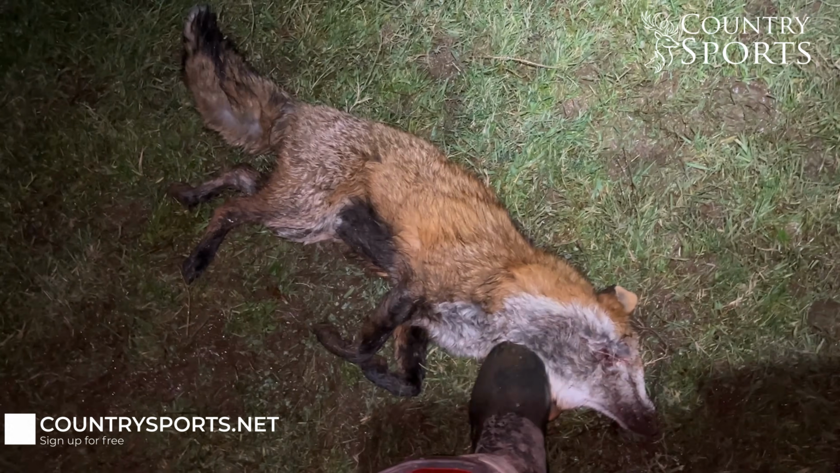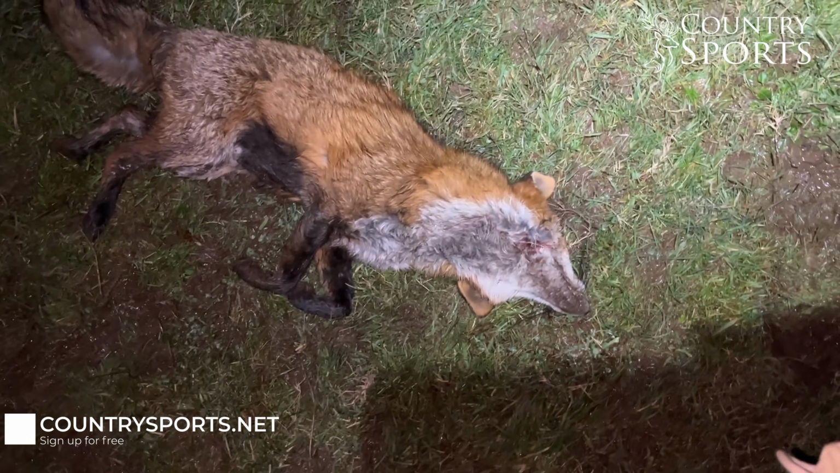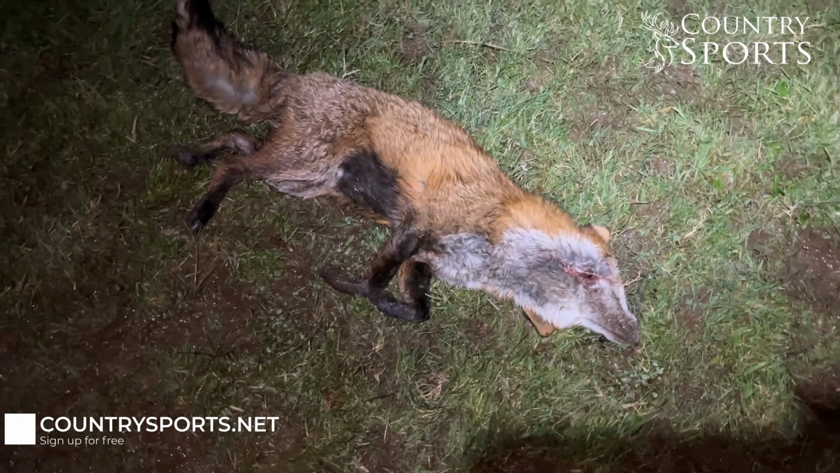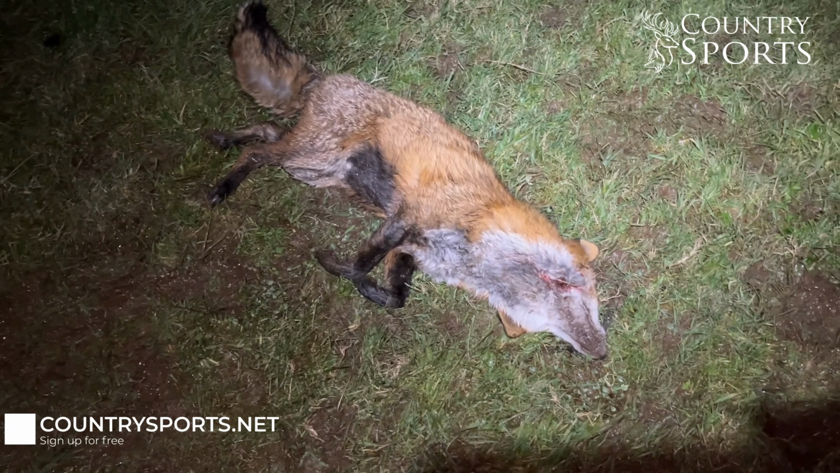The other reason I took it was because I had the wind on my back, so it didn't really affect the shot too much, so I was confident that the wind wasn't going to blow it off course. Anyway, it's paid off. I hit him through the throat there, and he ran on another 10 yards, and then that shot just got the better of him, and he went down. So he's laid out here in the middle of the field. So yeah, third one down.